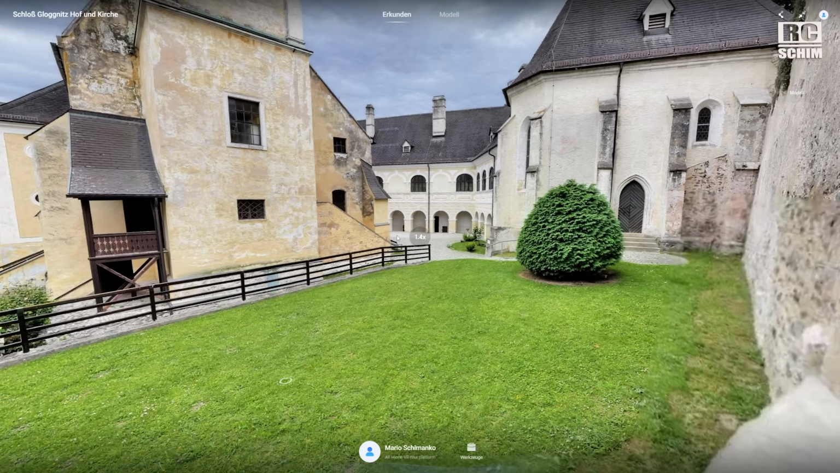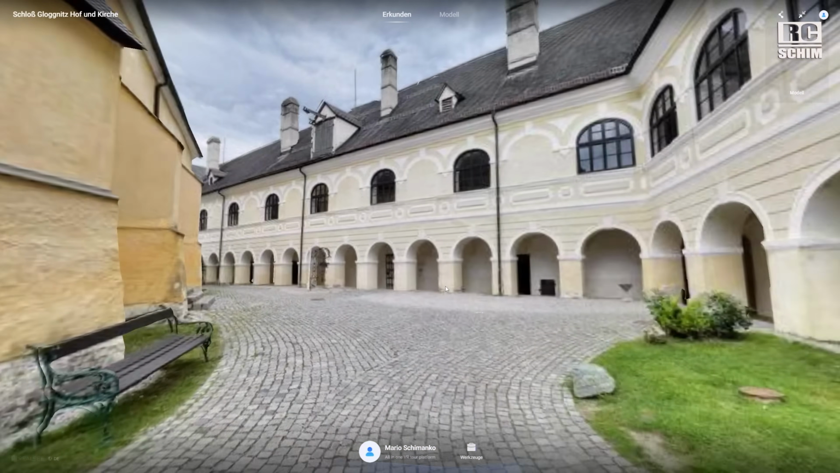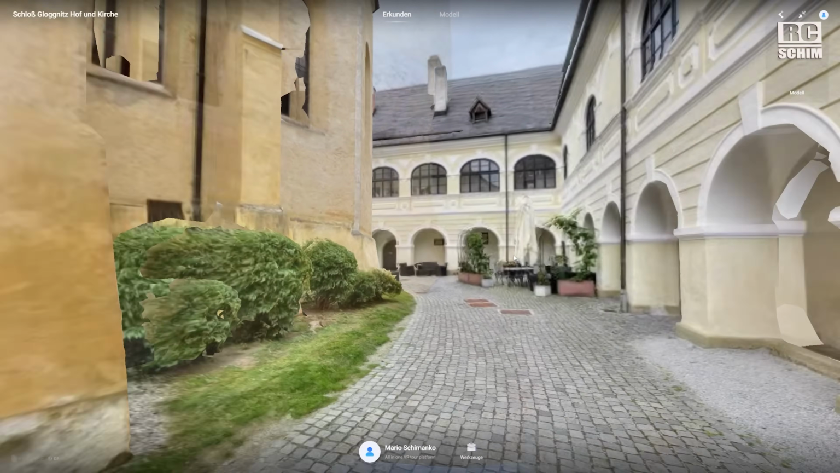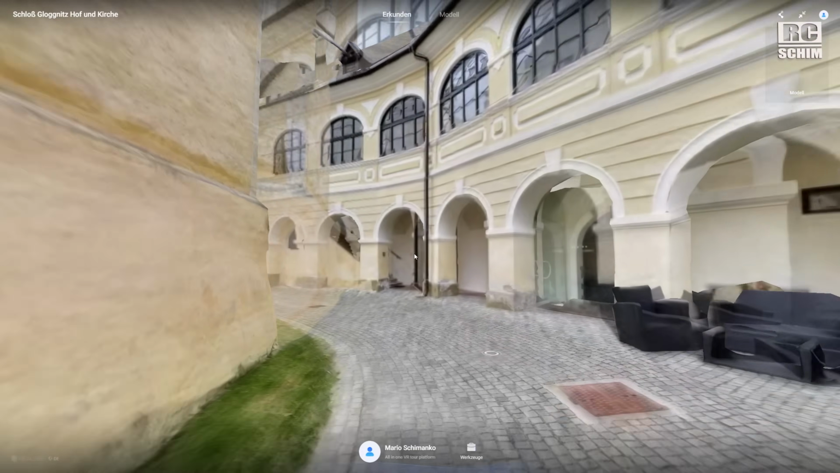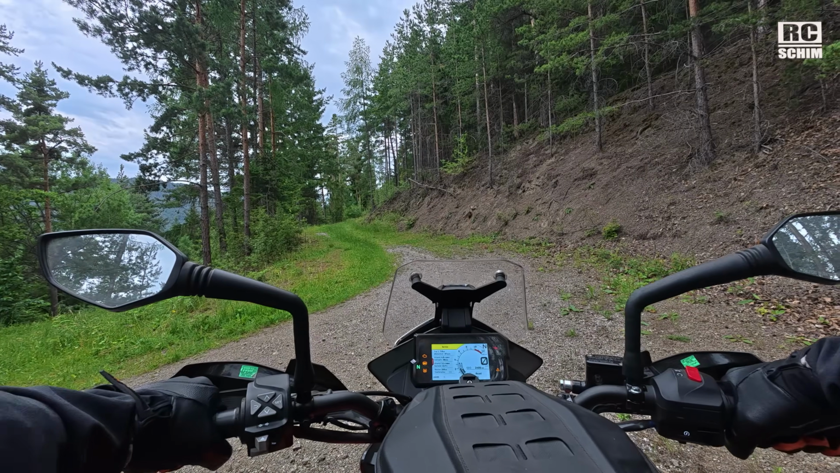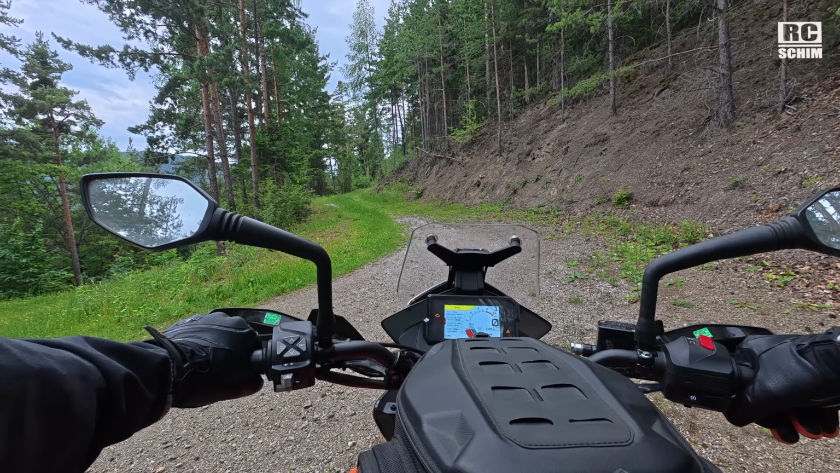And the other bonus of their native app is, see these buttery smooth transitions, which also give you the impression of a 3D mesh that you're flying through. Okay, and since the next object is a little bit less accessible, I need to take the bike.